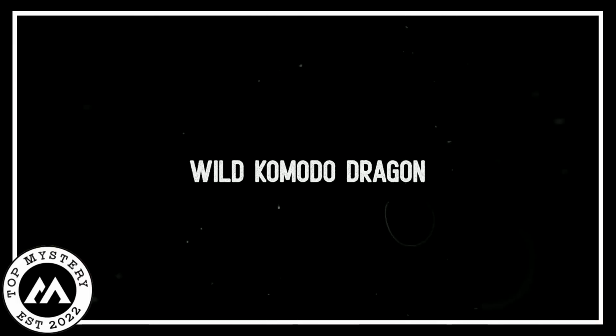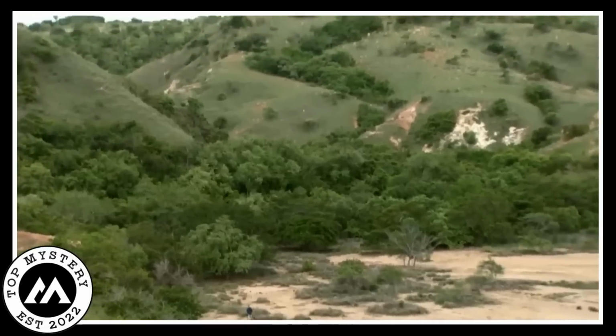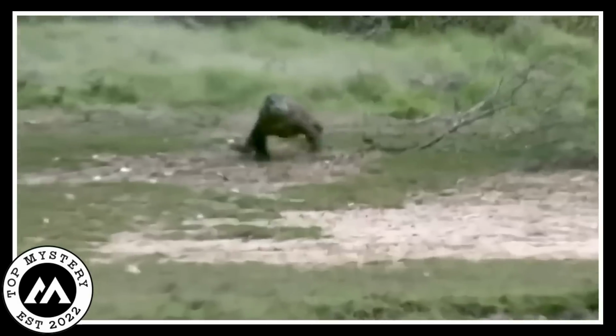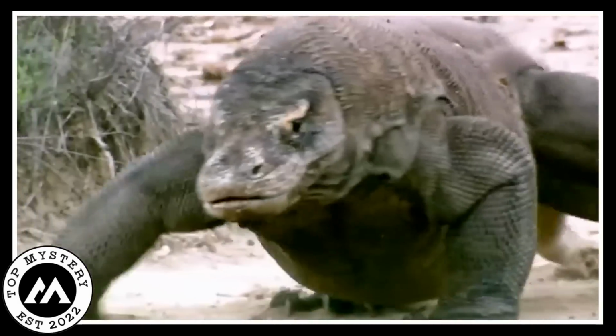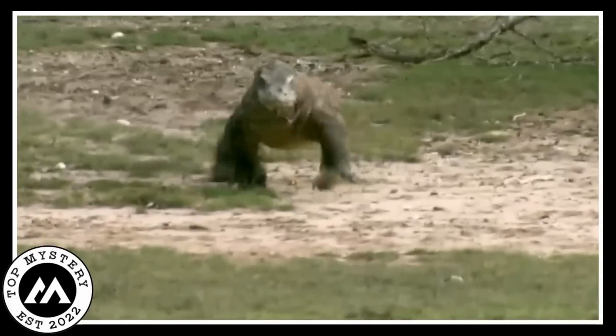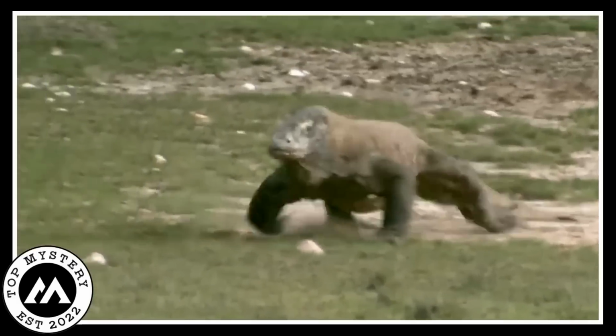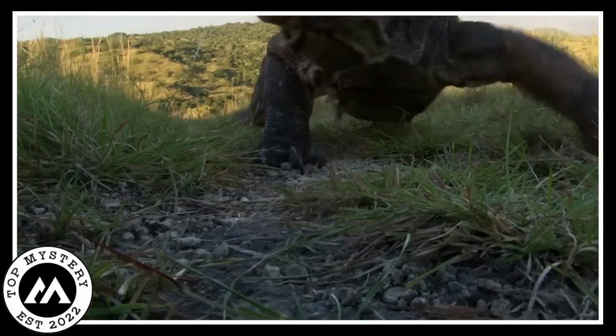Wild Komodo dragon. In a big, deep forest, there was a strong and wild Komodo dragon. Its shiny scales looked like a tough guard in the sun, and its eyes showed how fierce it was. This tough dragon was like the boss of the forest, moving still and gracefully through the bushes. The air felt heavy with the dragon around, telling other animals to stay away.